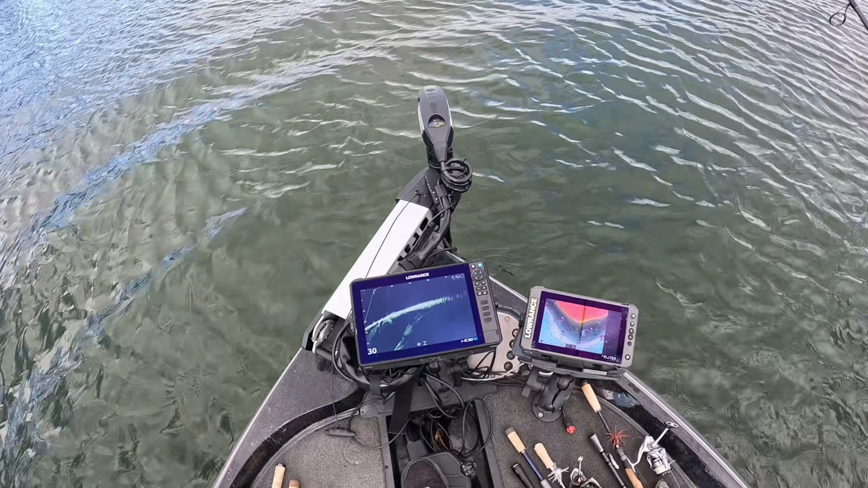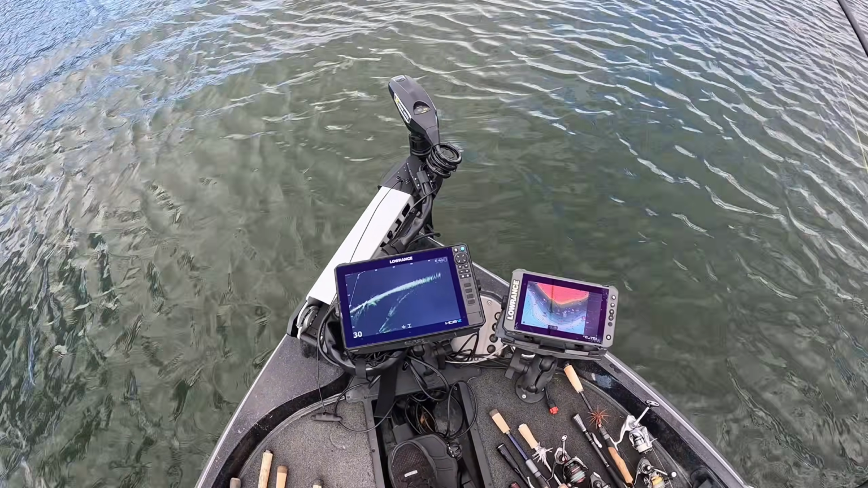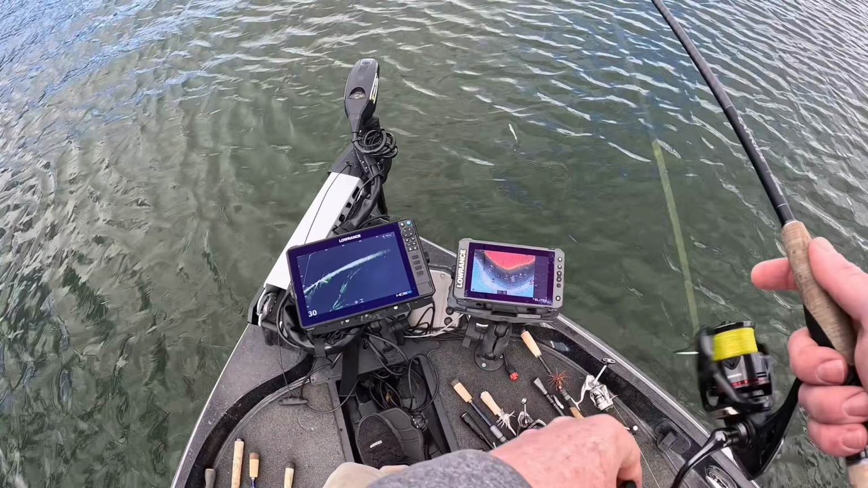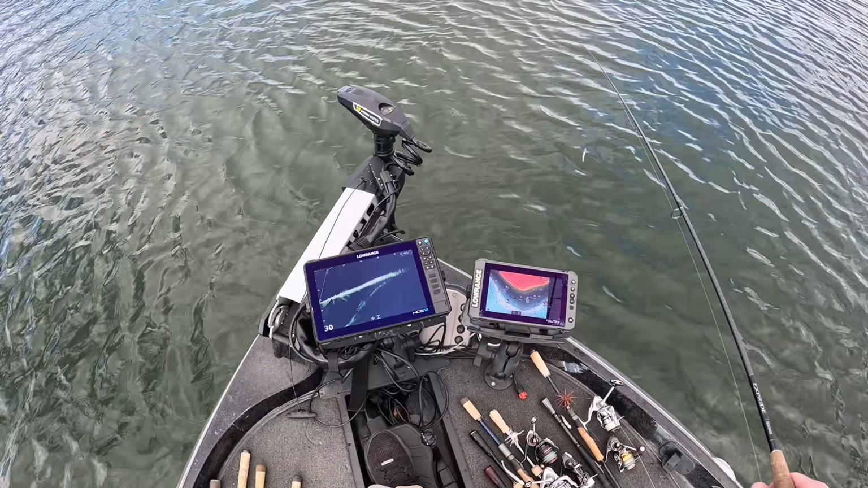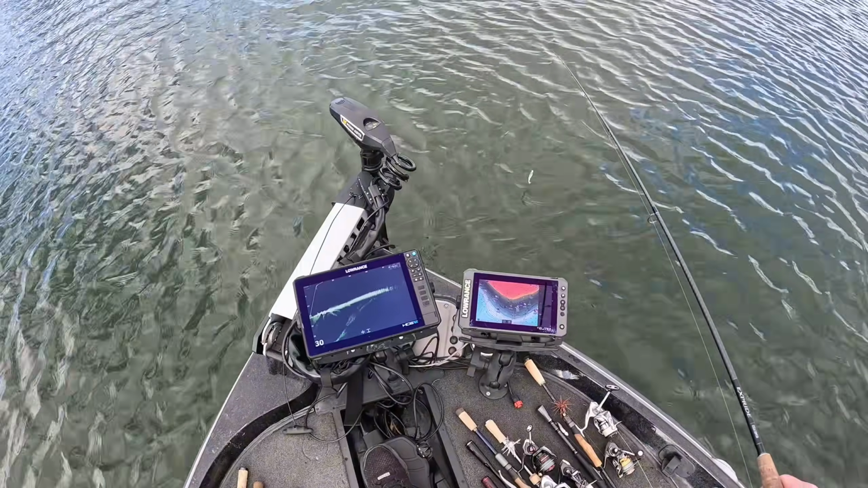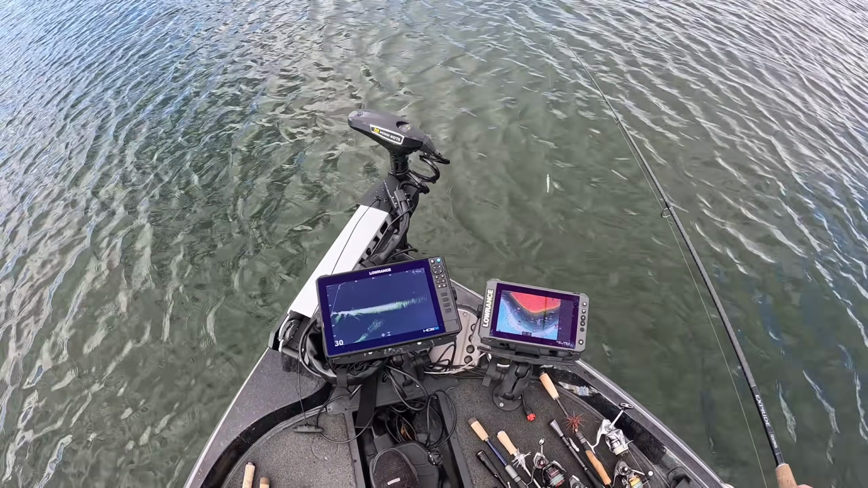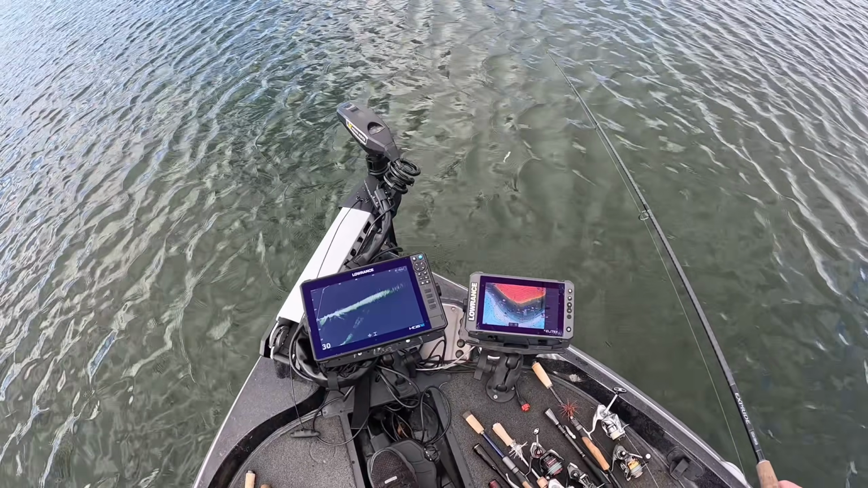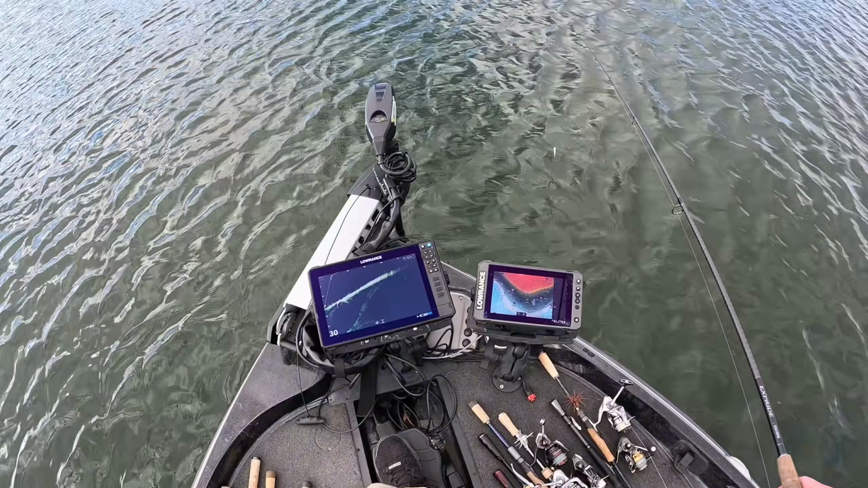reposition. I circled around. I started on the front side of that pile, and I had to circle around to the drop-off side of the pile in order to get one to bite. But that's the next place they go. They'll just get into some kind of offshore cover that's not as deep, closer to their spawning grounds, but still an area that they can easily feed.